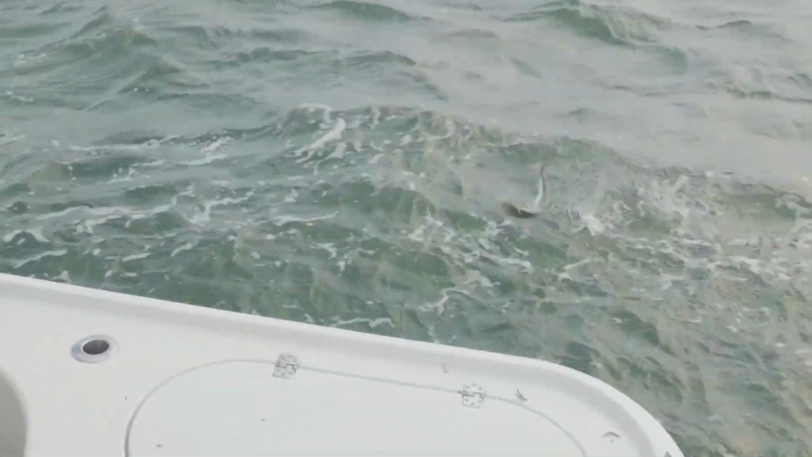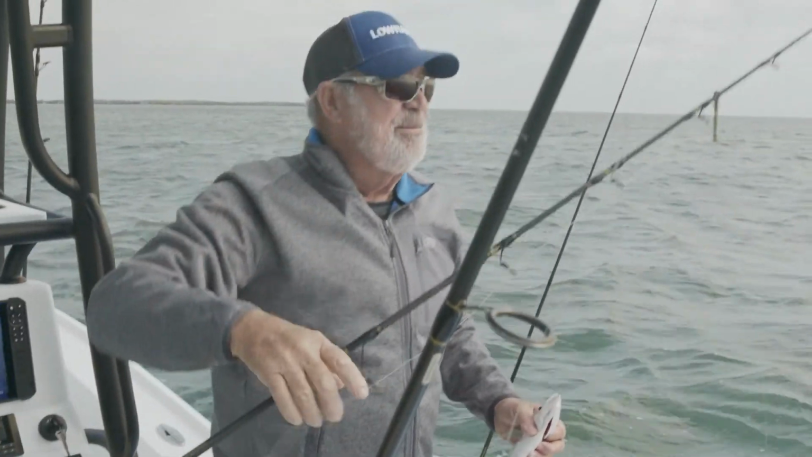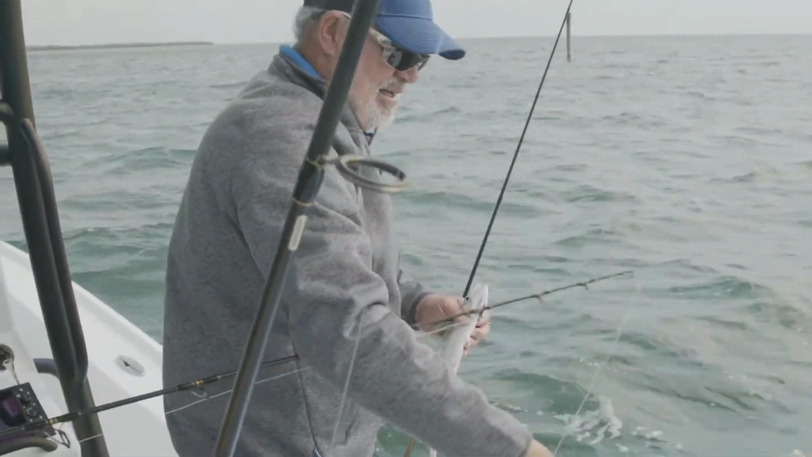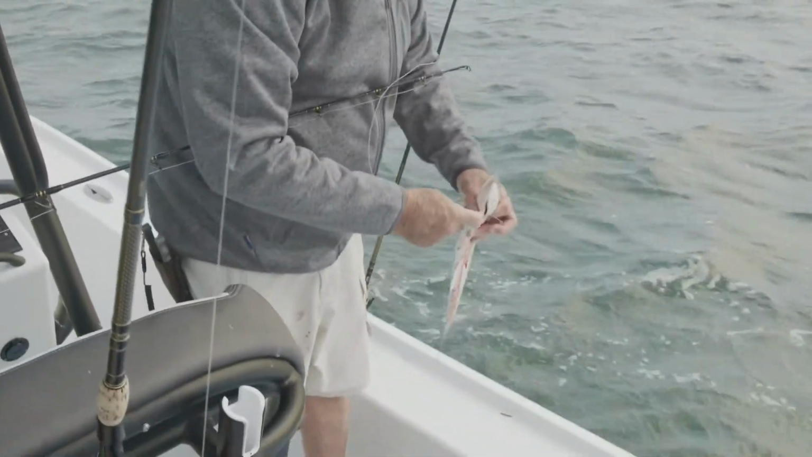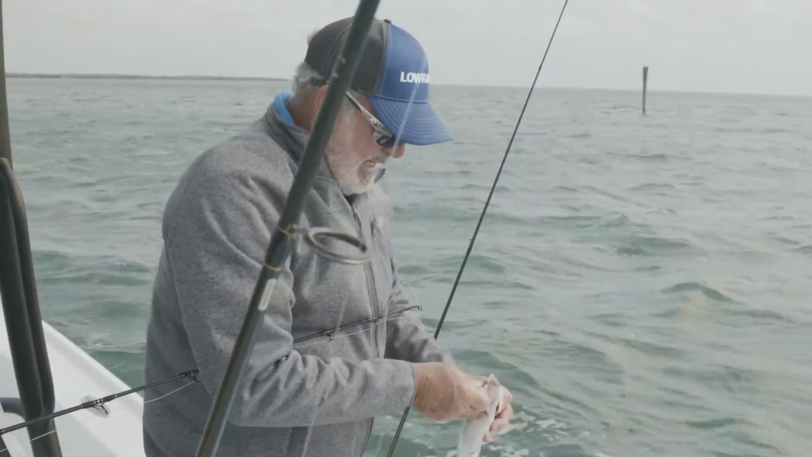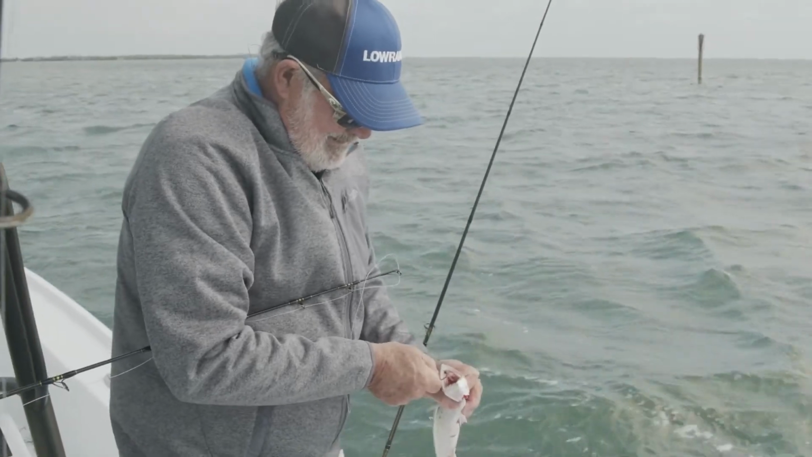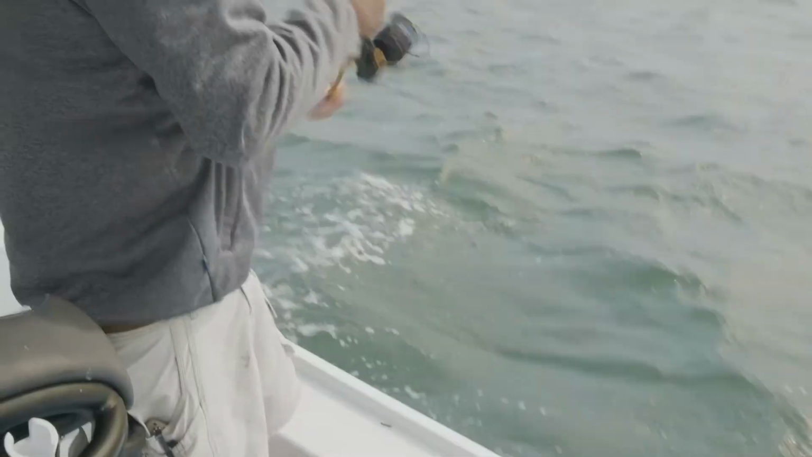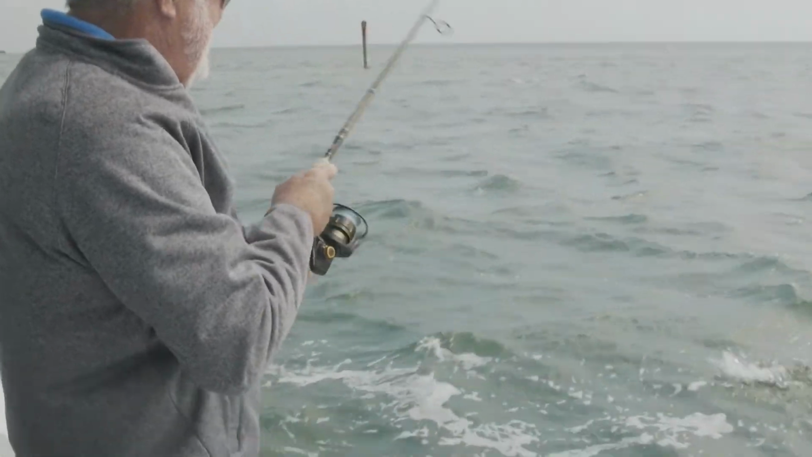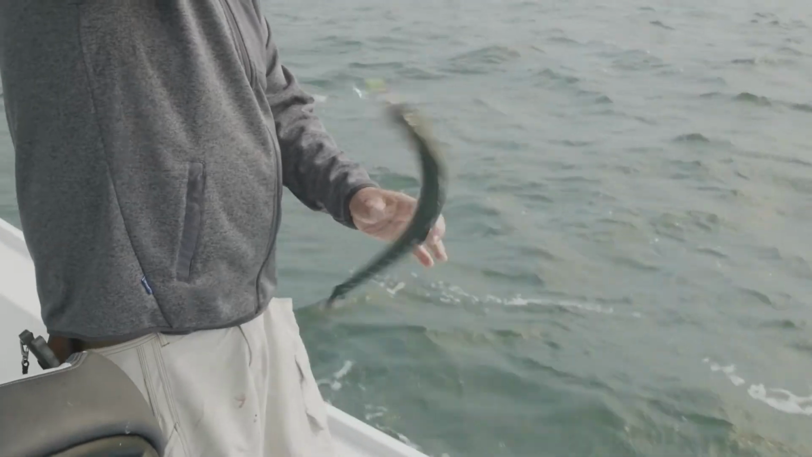Zero mackerel. I'm gonna put this mackerel out and see if we can't get a bigger fish of some sort. Could get a black tip shark, would be my guess. Maybe a bull shark. There were some bigger ones hitting there.